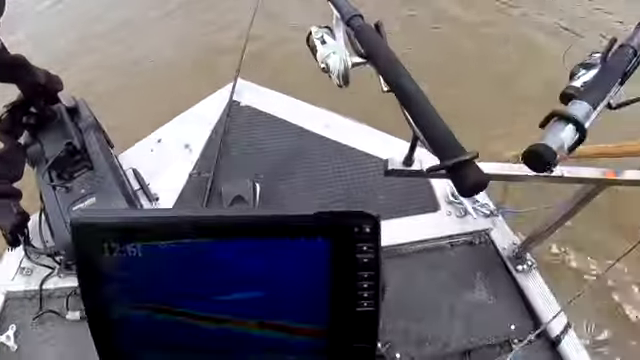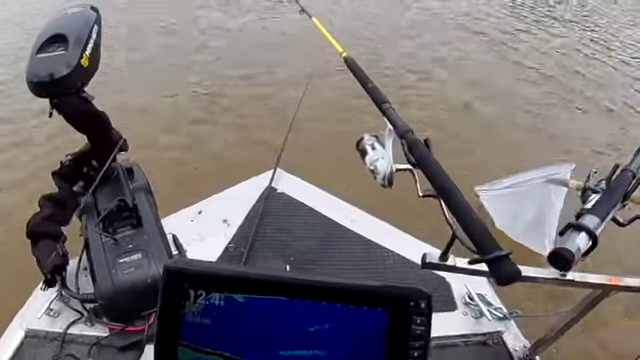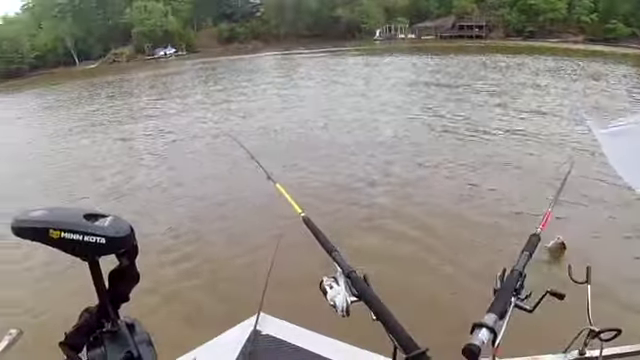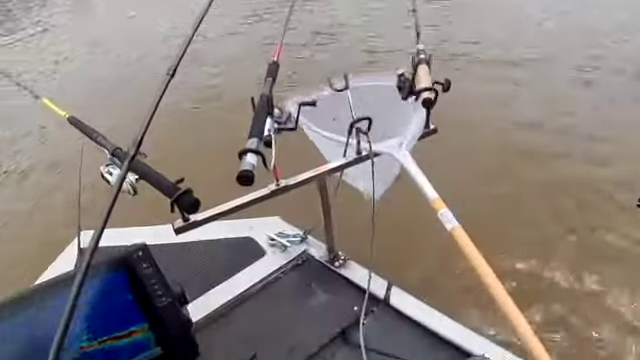Good God, there's another fish on that pole. I gotta get him so I can get the other fish. Look at him pulling. I can't even get it. I'm messing with this guy. Alright. Now you got him.